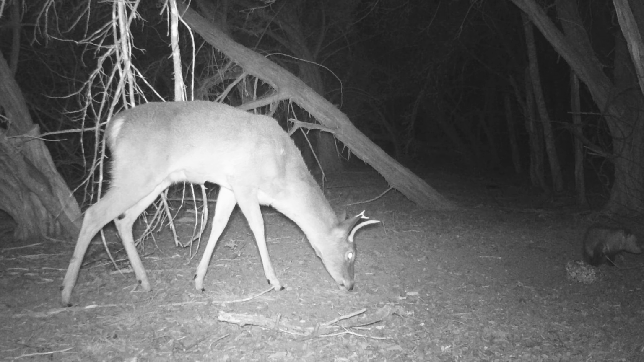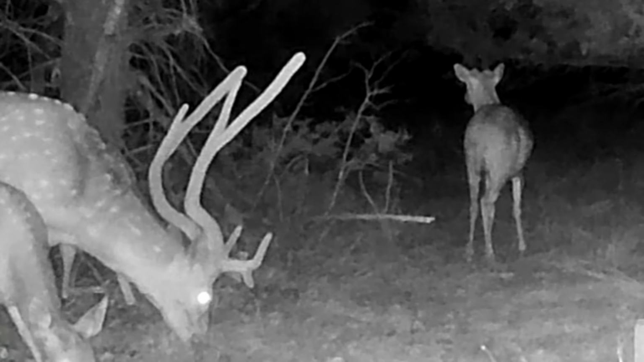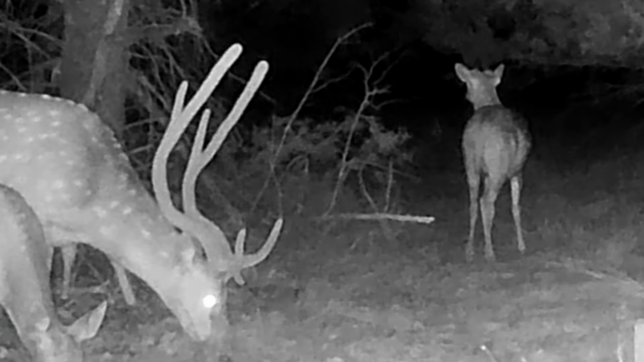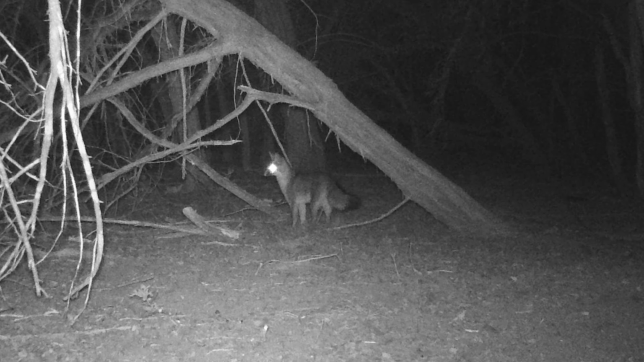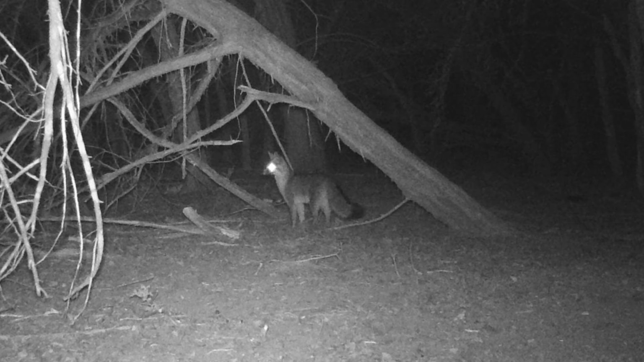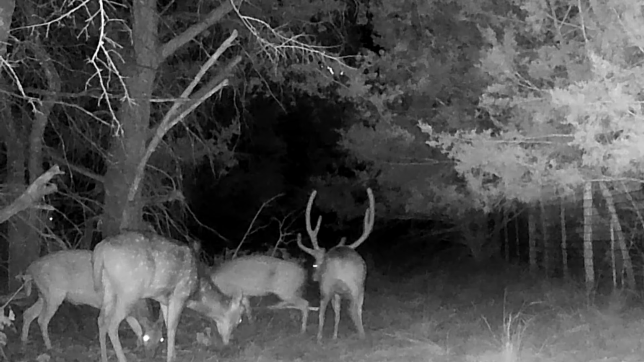And then there's snorting. Snorting is that sharp blast of air. It shows up every now and then in footage, more than people realize, and sometimes the cameras don't even pick it up. But it's one of the clearest, danger-detected signals deer have. And here's something I like about trail cams. They catch the moment right before the decision.